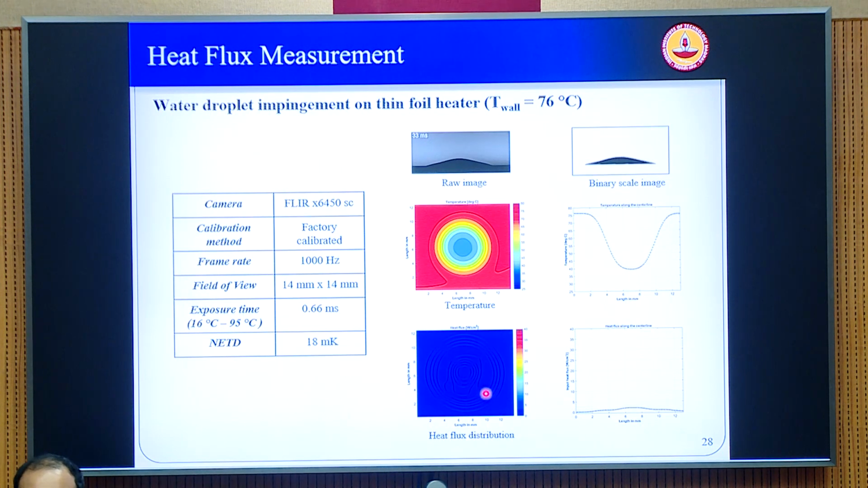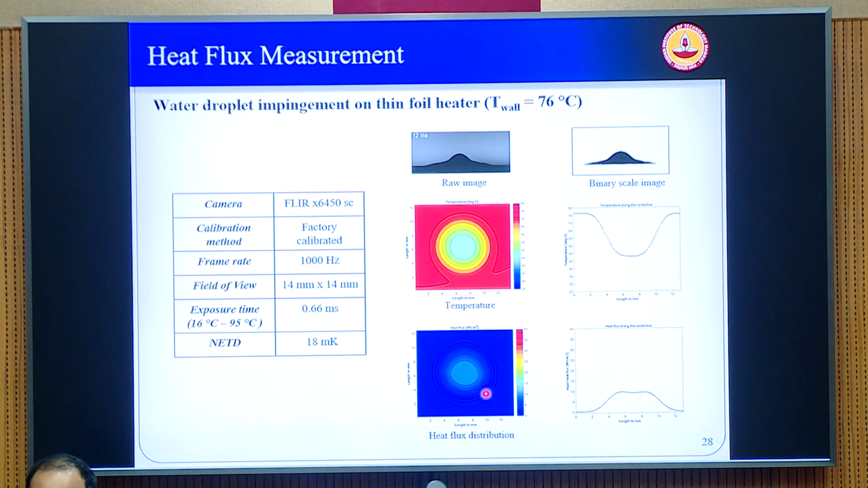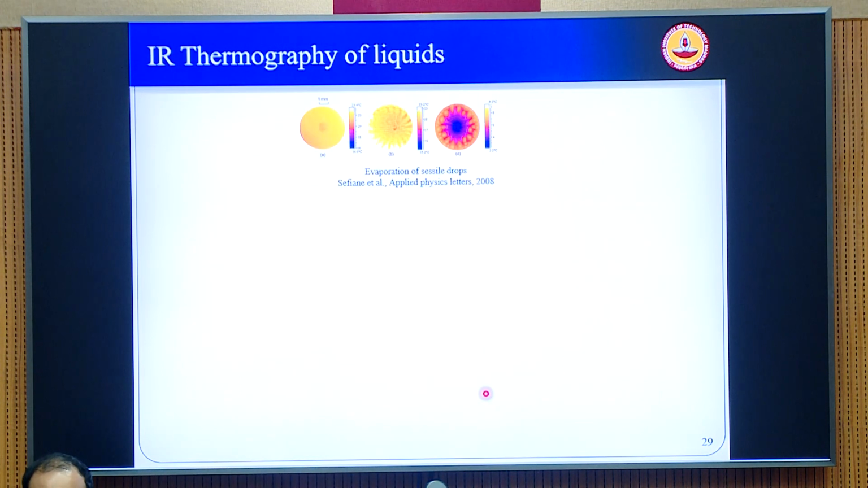Okay, so things like that, which you cannot otherwise detect with a conventional technique using thermocouples, can be easily visualized or imaged using the IR camera. So this is very, very important. It's not only temperature imaging, but also getting the heat flux information out of the temperature distribution is a very important aspect of IR imaging.